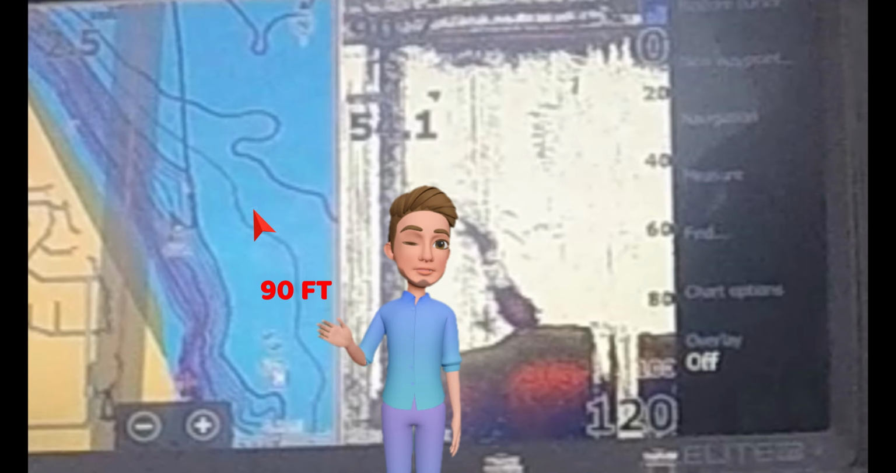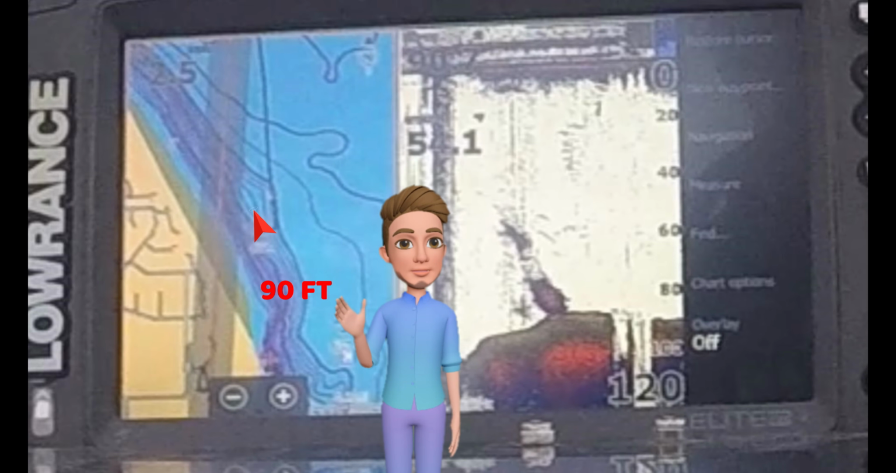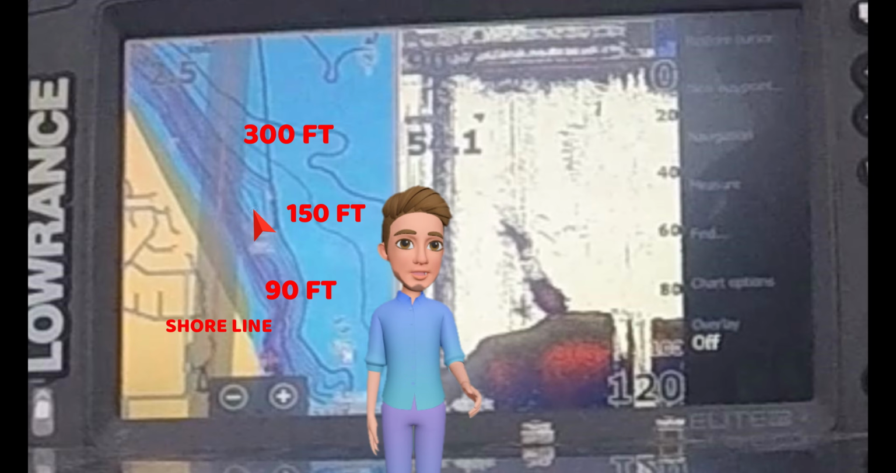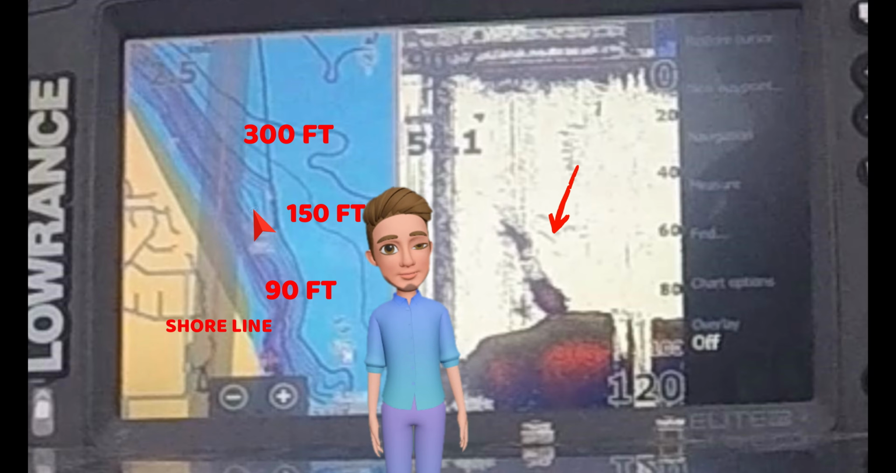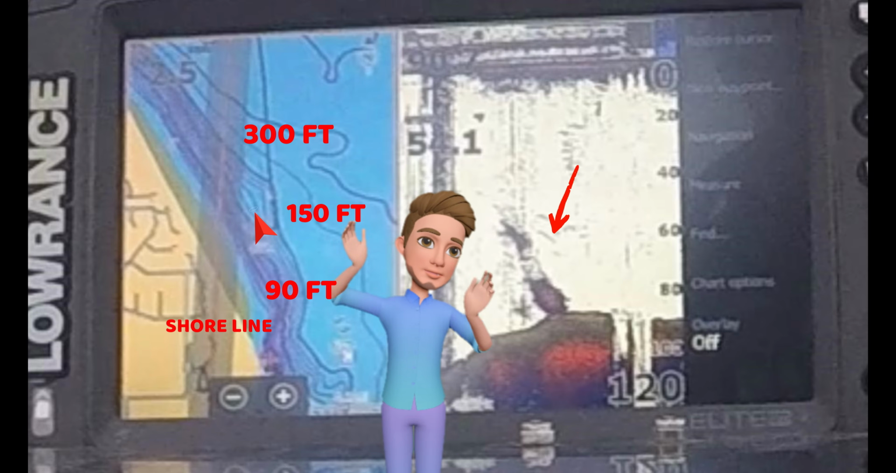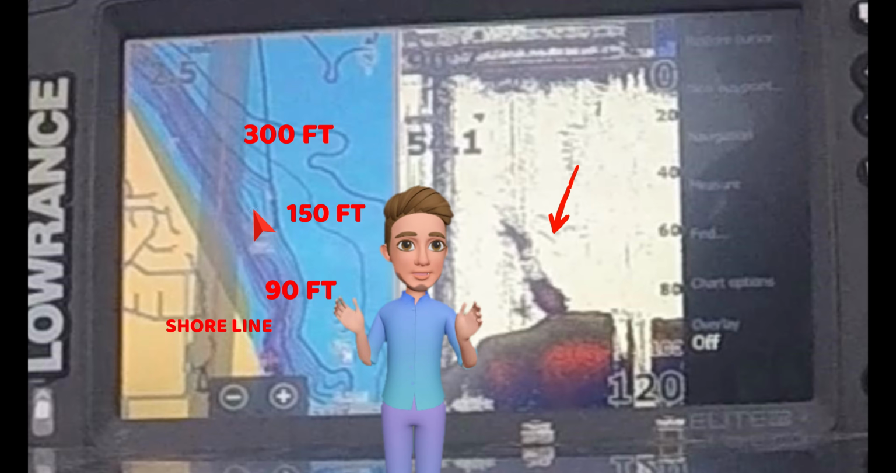Okay, let's look at this whole fish finder again with the bait ball and all the contours. My boat's parked at 90 feet. And you can see on the ledge at the angle of this fish finder, the bait ball and a salmon right at the top of it. So that's a fish that you're going to want to target. It's on the bait ball and it's a hungry fish.